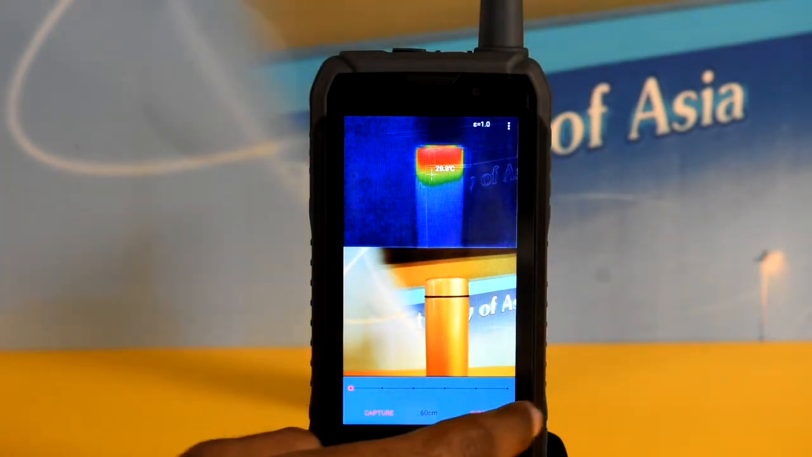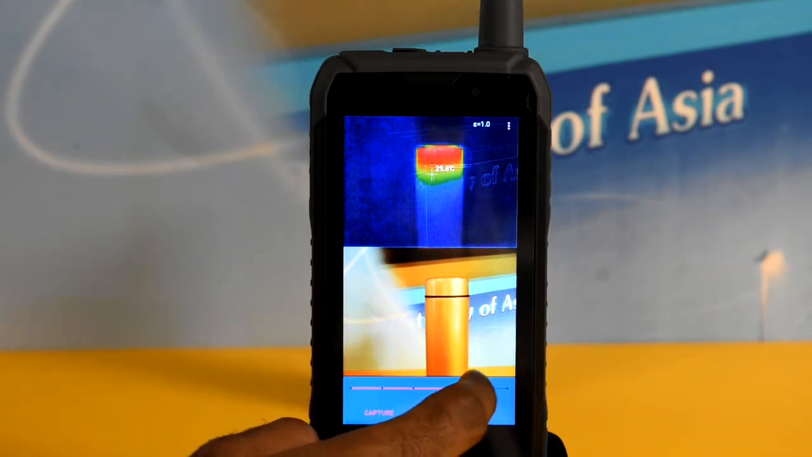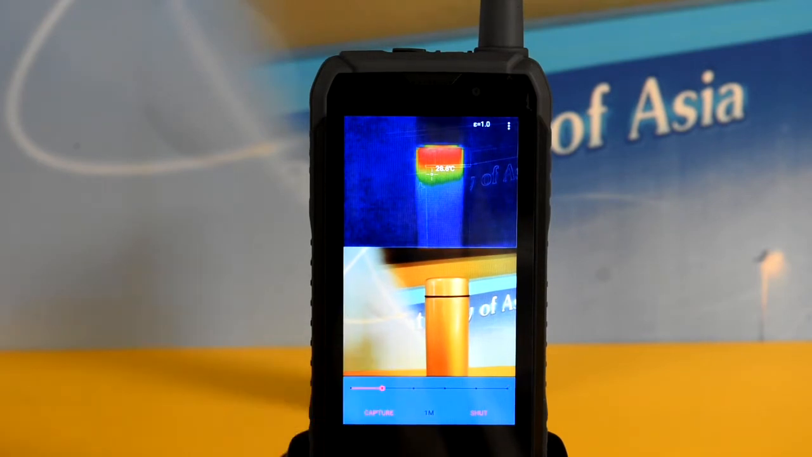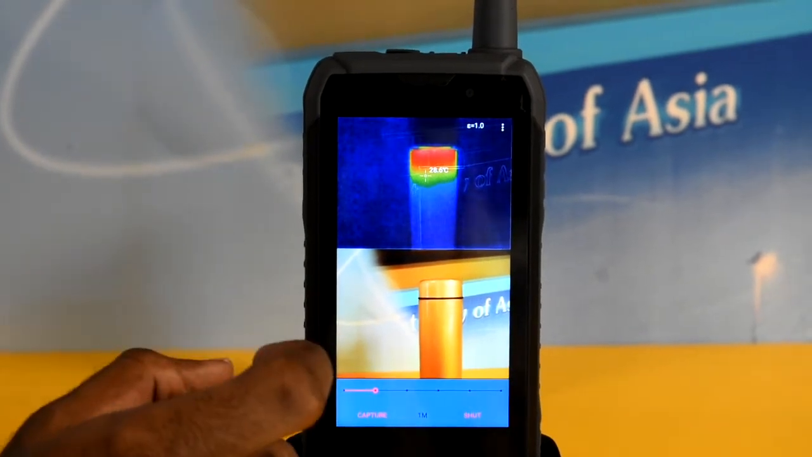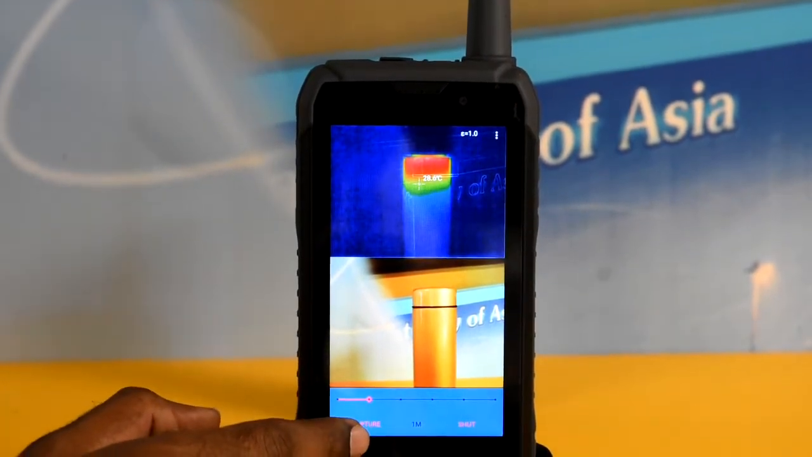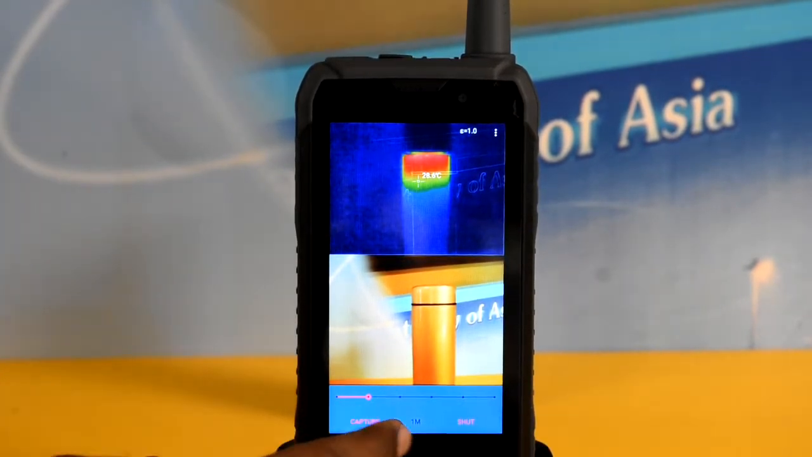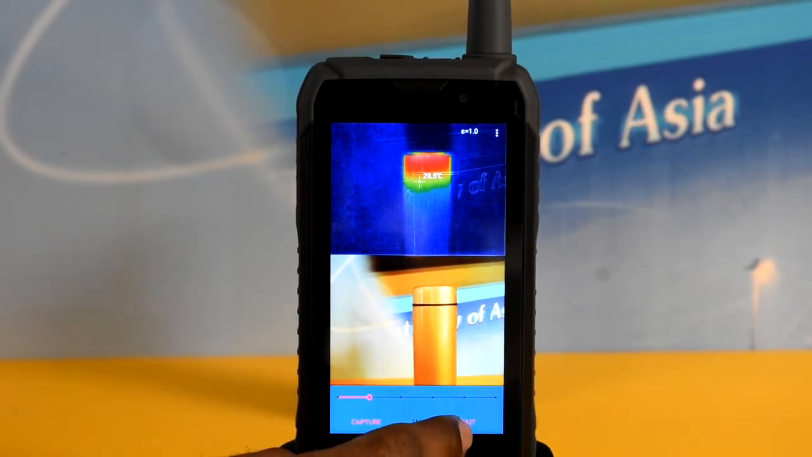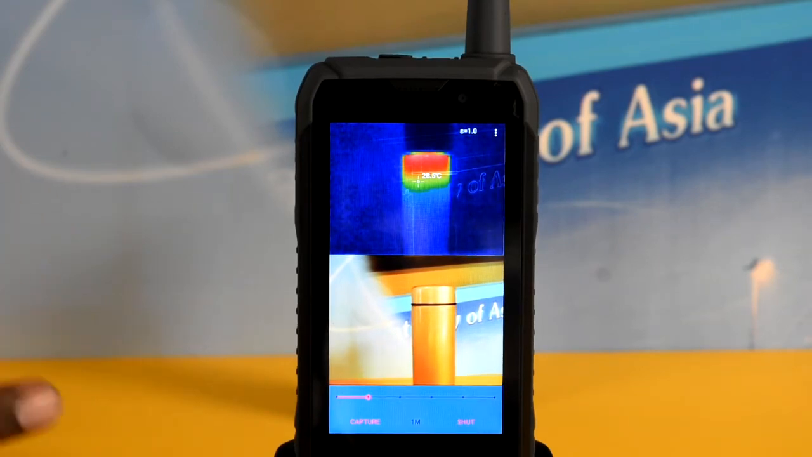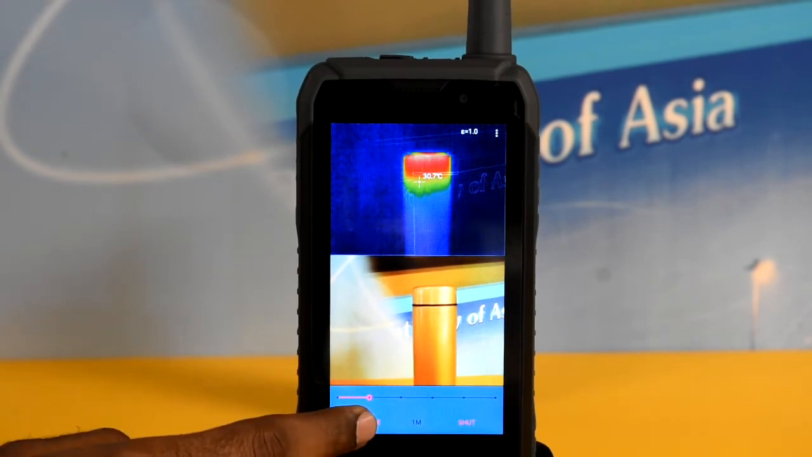The G60 capture range goes from 60 centimeters all the way to 10 meters. For this demo, I'm going to choose 1 meter here. Once I know the reference point of the equipment under normal working conditions, I can capture the image, then compare the data to get the temperature difference. Before capture, there's one more option called shutter. The G60 has the capability to shut down for an internal calibration. However, you can also do it manually by shuttering. Now I'm going to capture the image.